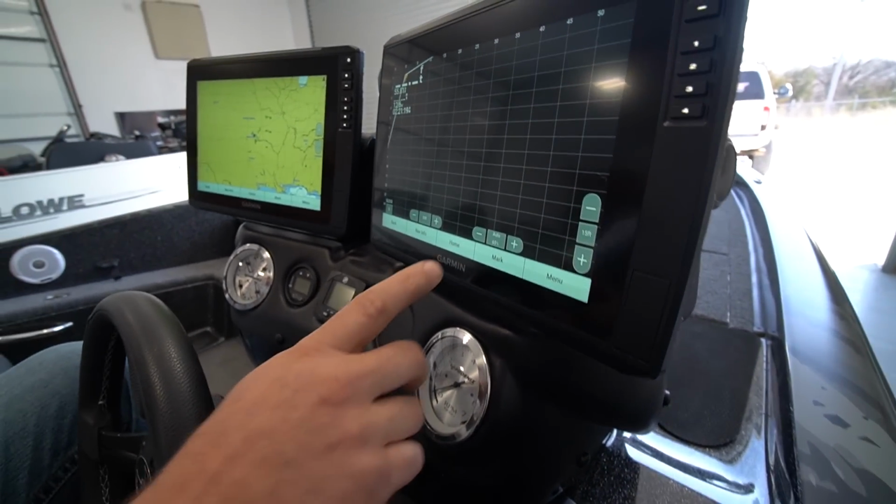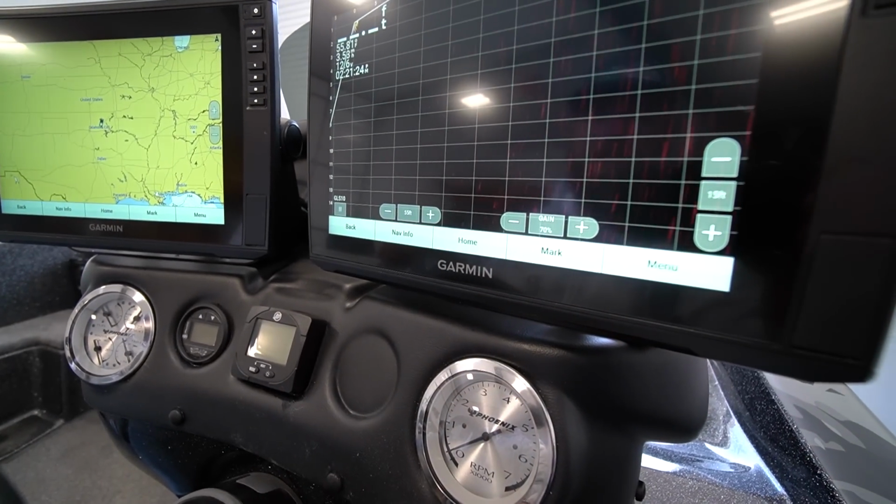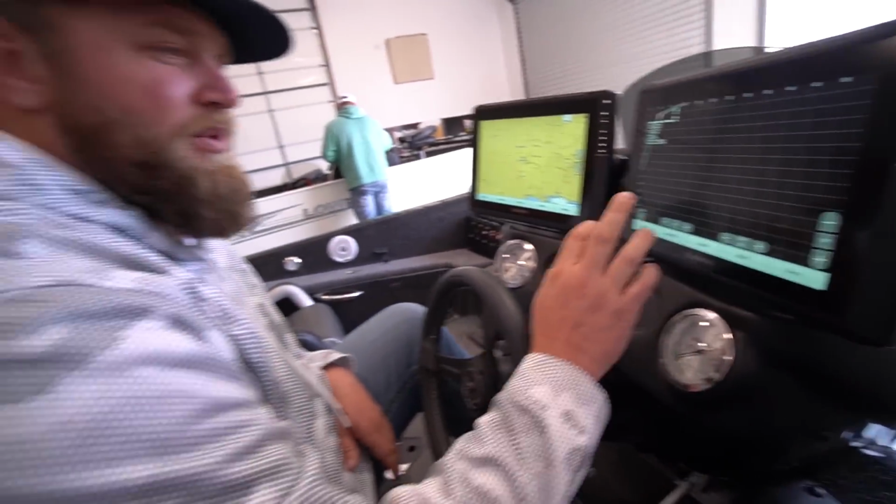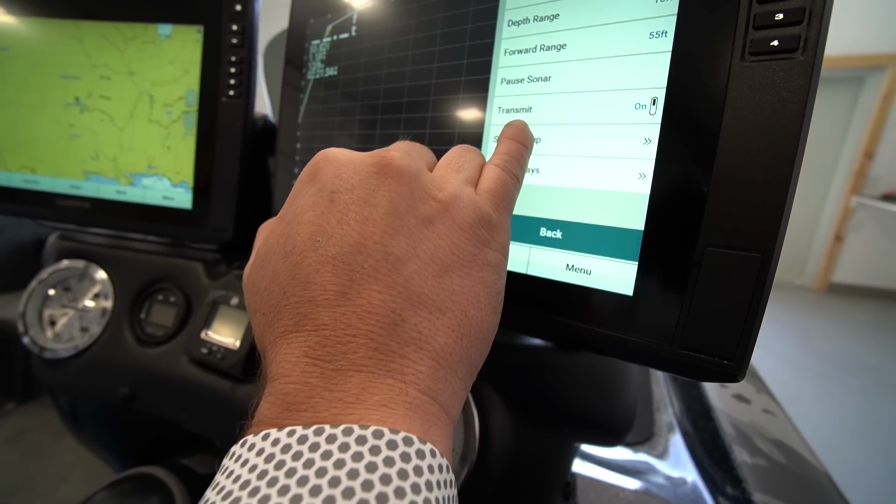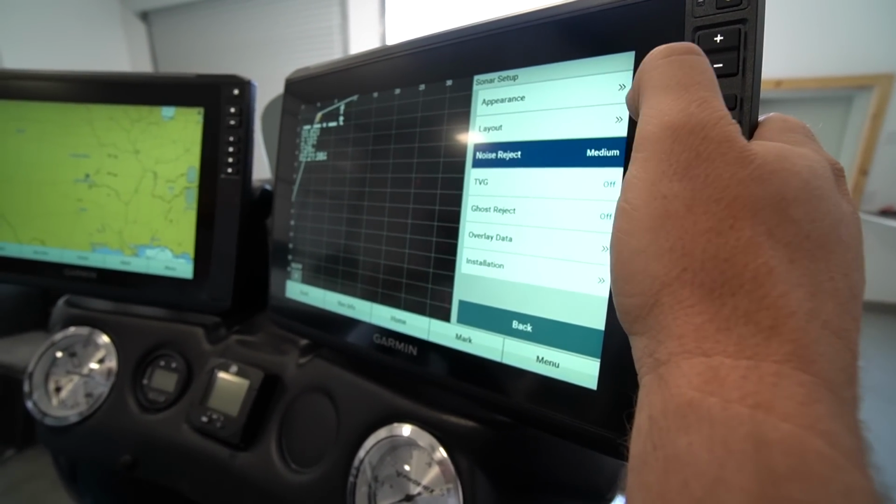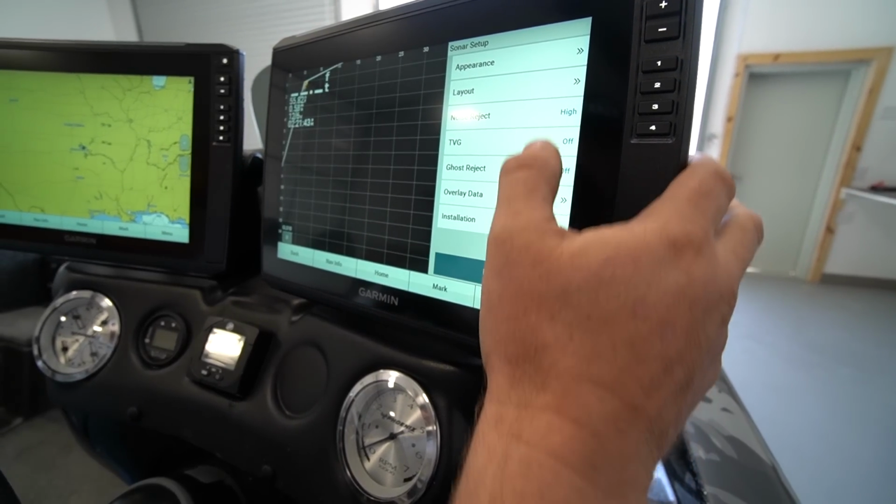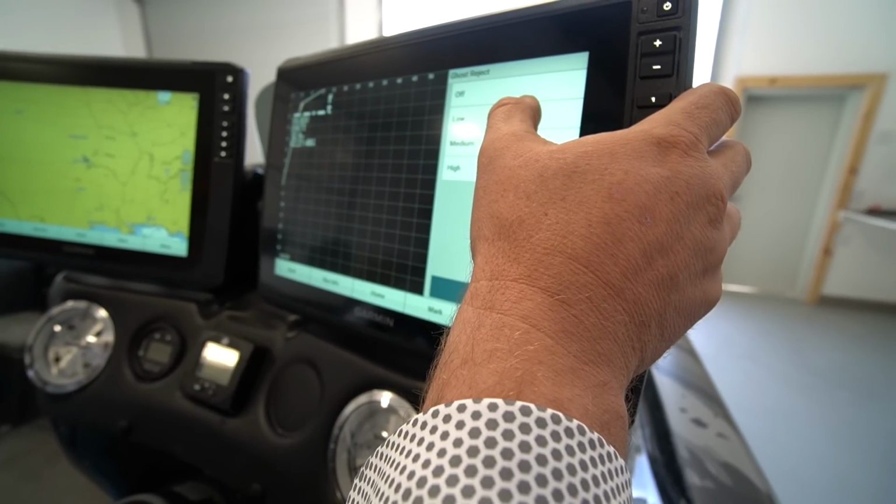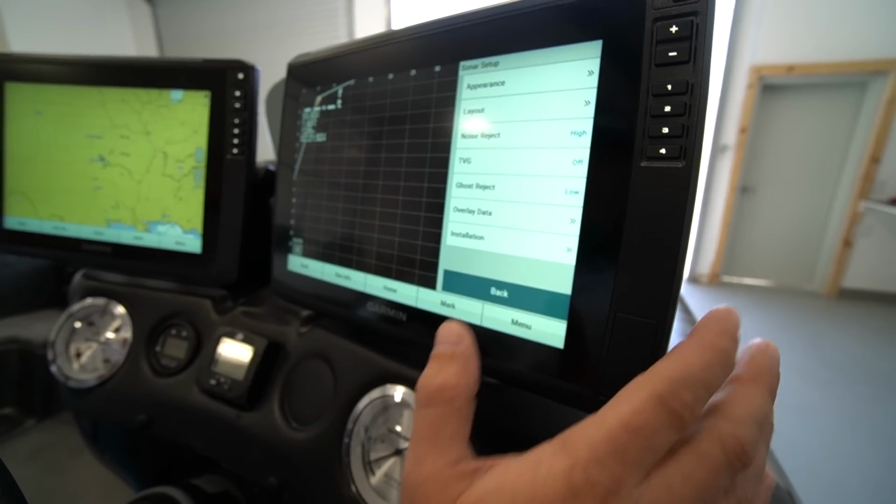All right. So what everybody else likes to do is they just go to the gain and think the gain's a magic word, and gain's not the magic be-all. What you first need to do is go into menu. So hit menu, go into sonar setup, and go into your noise reject. I like noise reject on high. It's going to slow the screen down. TVG, just keep it off. Ghost reject, you may keep it off or go to low, but don't take it much above low. No need to. These are your 90% rule, right?